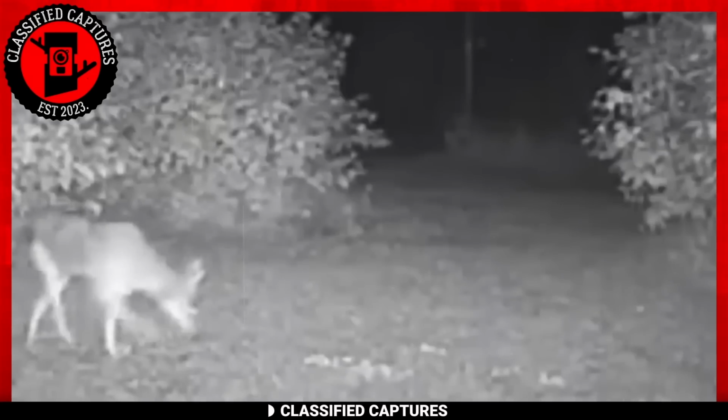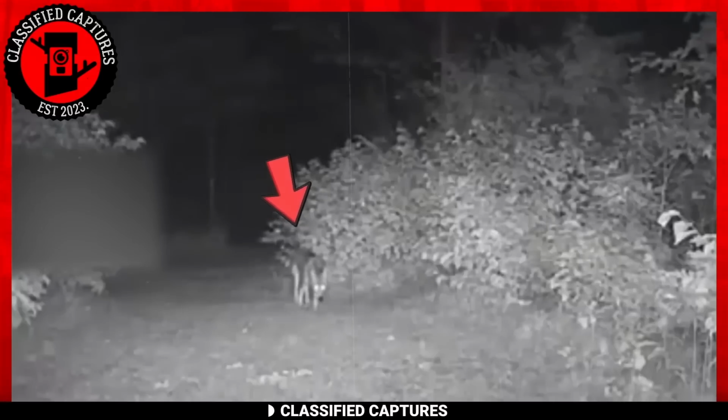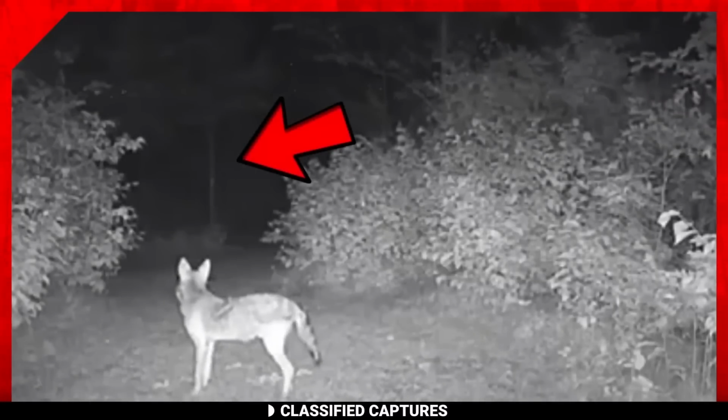You know that feeling when you're in the dark alone, but you feel another presence beside you and you can't make out what it is? Well, this trail cam footage is a typical example. In it, we see a fox scouting a field in the dark. But look closely, there's more.